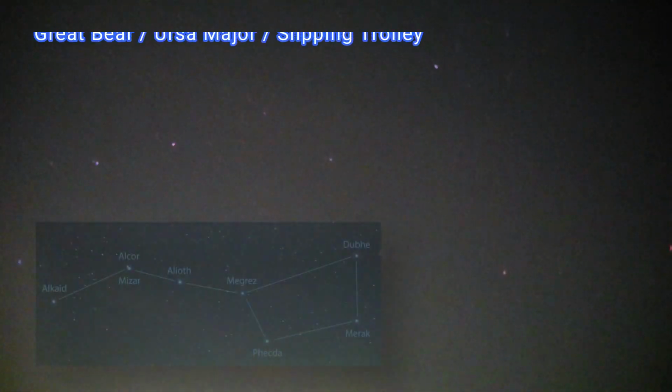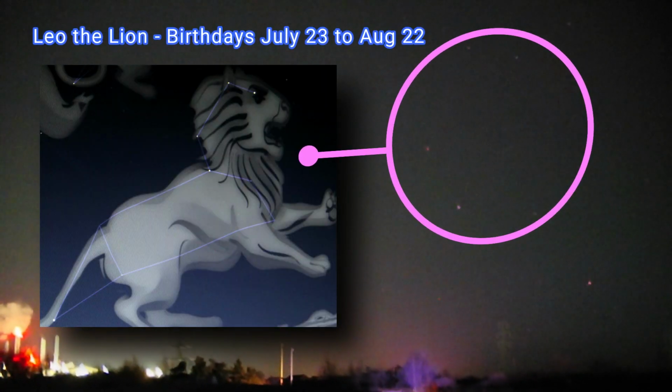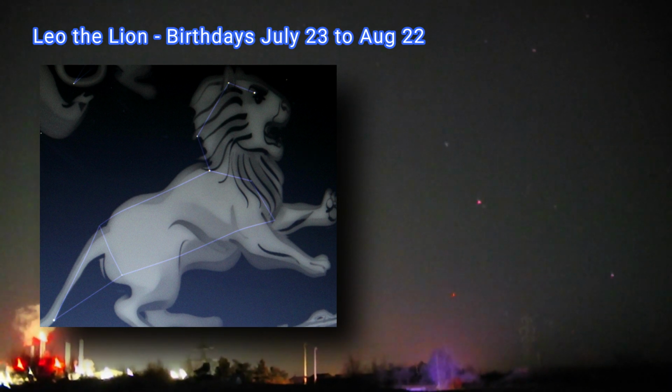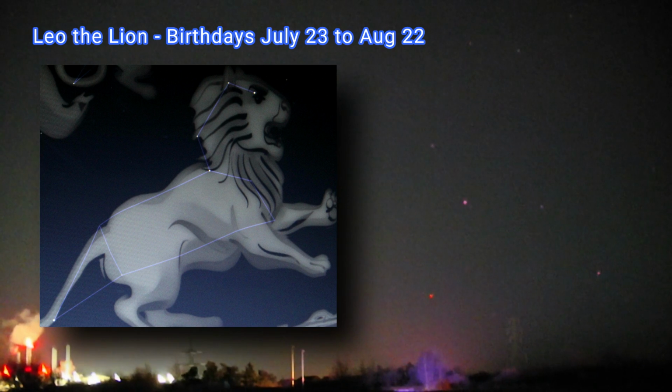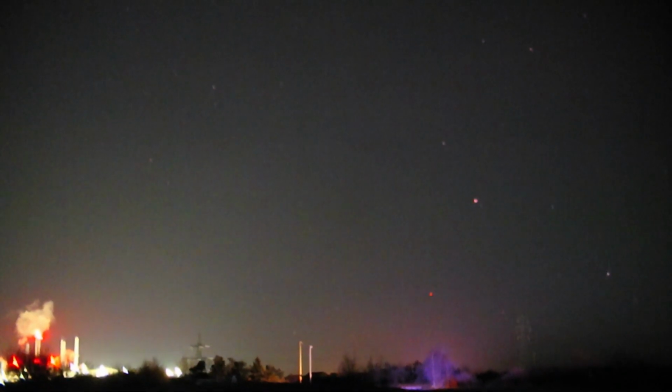Then once you've done that, go down further to the horizon. On this occasion we'll pick up Leo the lion, and it's always underneath the plough, Ursa Major. There's a plough there, directly underneath. The easiest way to find Leo. Rotate it the right way up, and we see Leo as like a backwards question mark, or a hook shape. That's on the right hand side there. And we've got a paper mill in view a couple of miles away, but it doesn't spoil the view too much. There's Leo on the horizon, so at least we can see 6 out of the 12 zodiac signs in one hit.